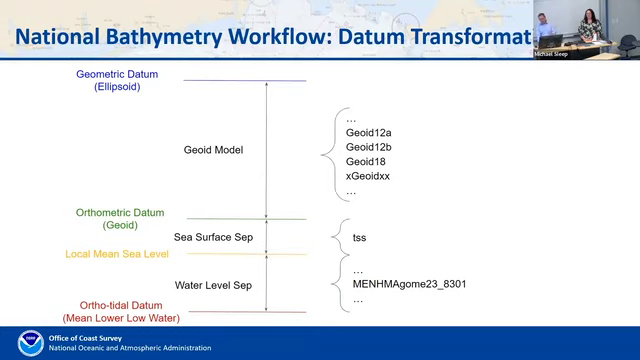So essentially what we would like to do, I think, is be able to specify these clearly as part of what the datum is. When I say mean lower low water, I mean this geoid with this ellipsoid with this TSS from this version of VDatum, and so carrying that around as part of our process is something that we're trying to institute.